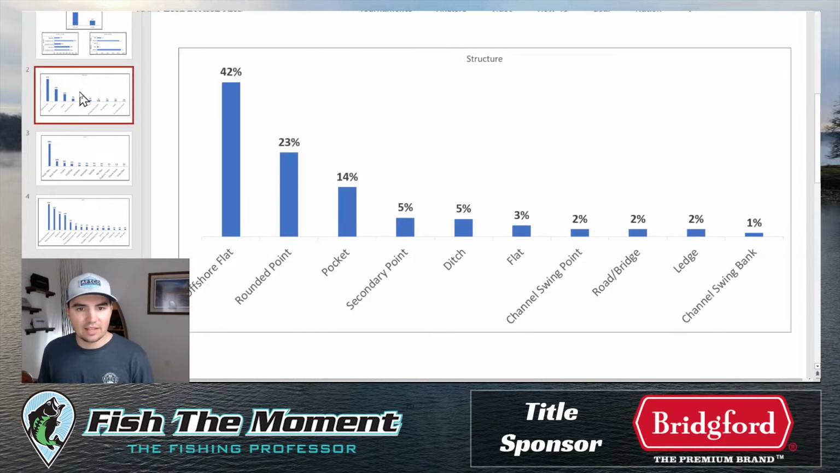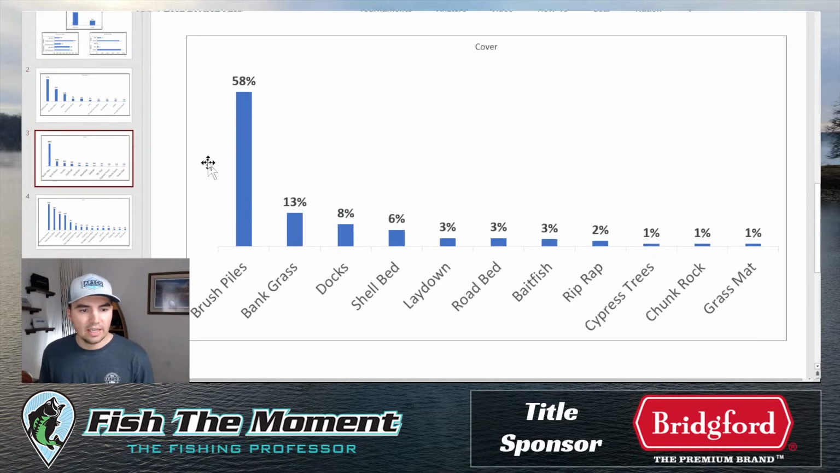In terms of the top structure, it was offshore flats, rounded points, and then pockets up shallow, and also some secondary points. Offshore flats was definitely the dominant pattern over the last several tournaments out there in the pre-spawn, as well as rounded points. And then we have cover, which is brush piles, bank grass, and then shell beds was